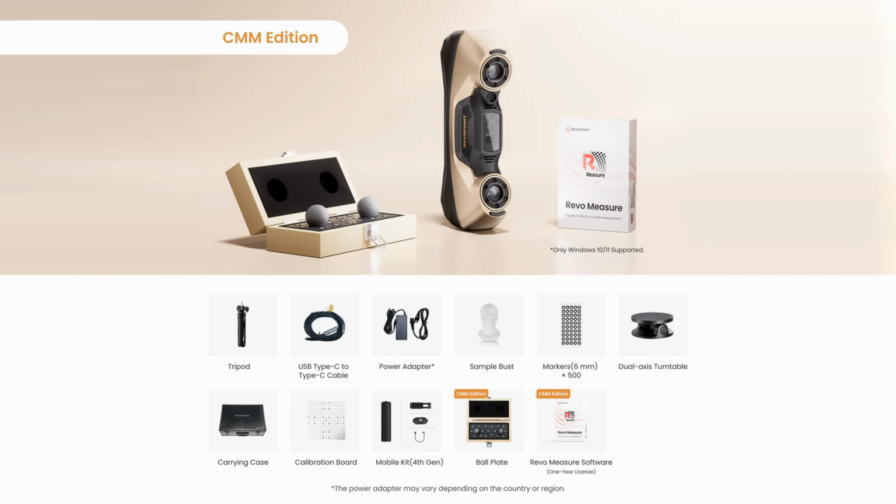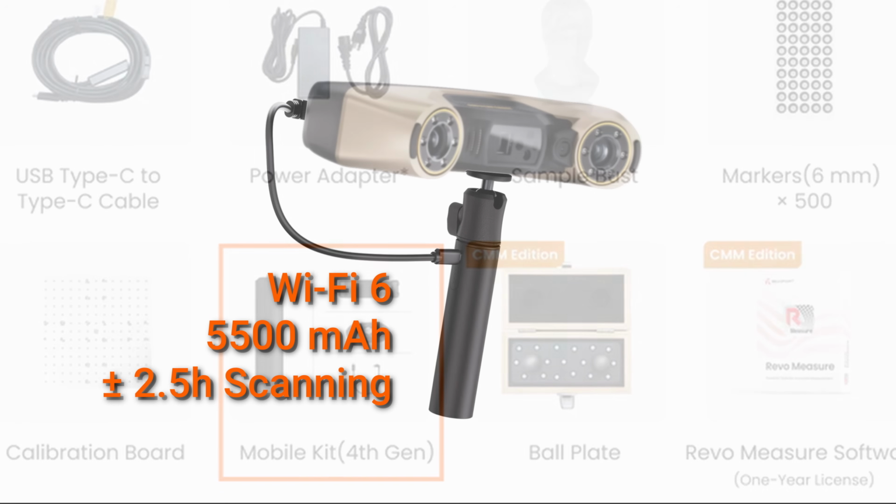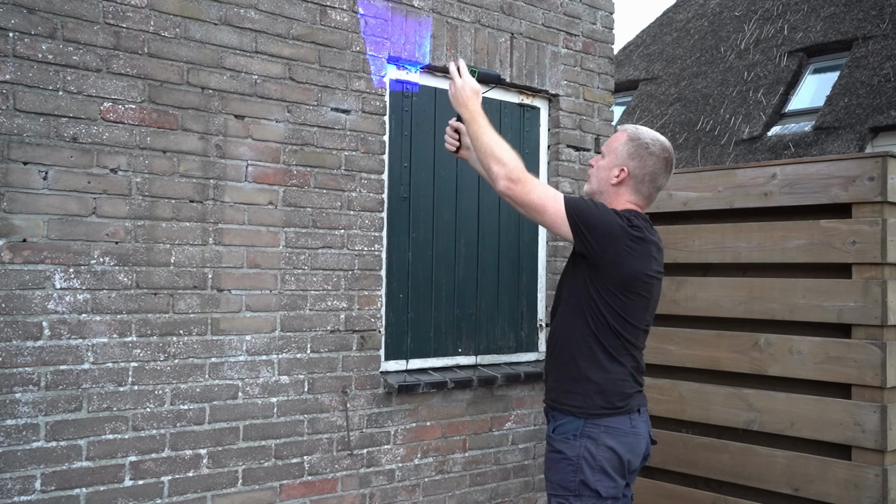For this scan I'm going to use the optional mobile kit, which is included in the MetroY Ultra CMM edition. The mobile kit powers the scanner with a built-in battery while maintaining a wireless connection to the computer, so no USB cable running from the scanner to my laptop.